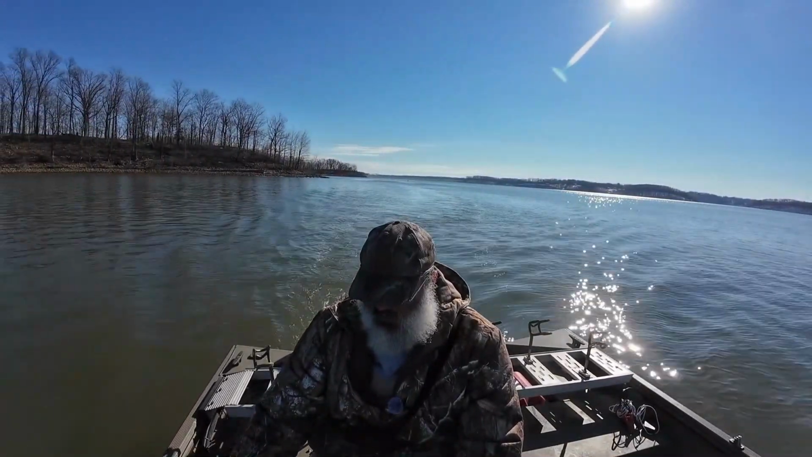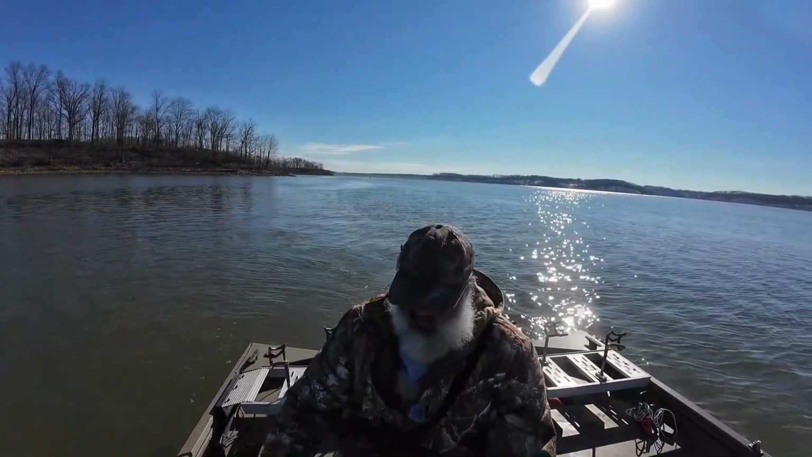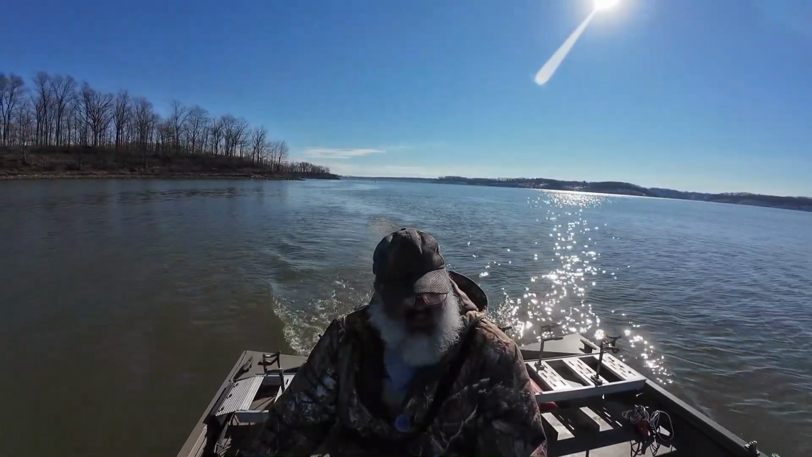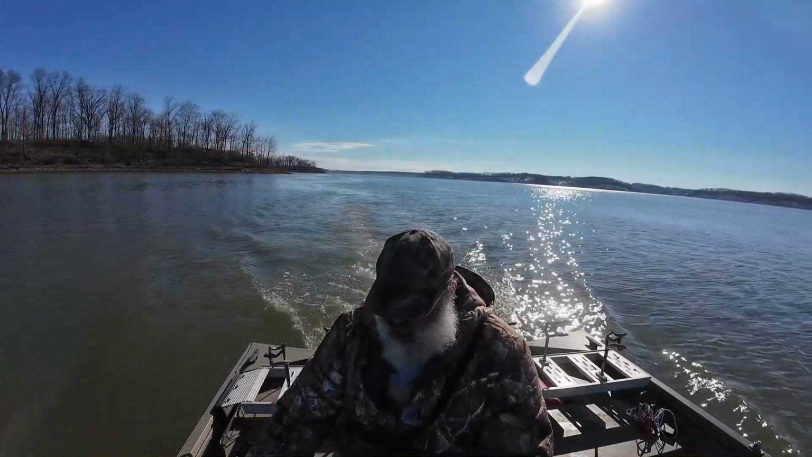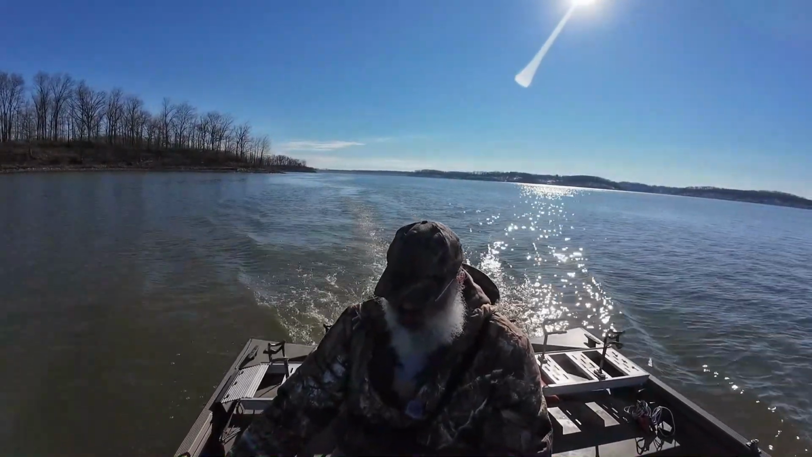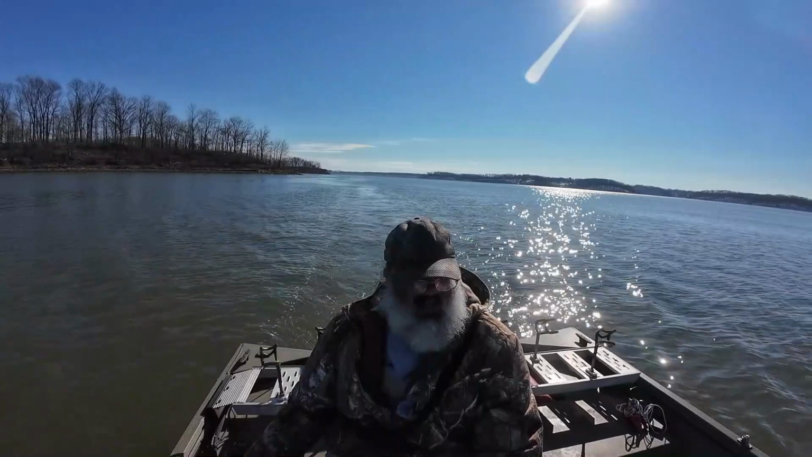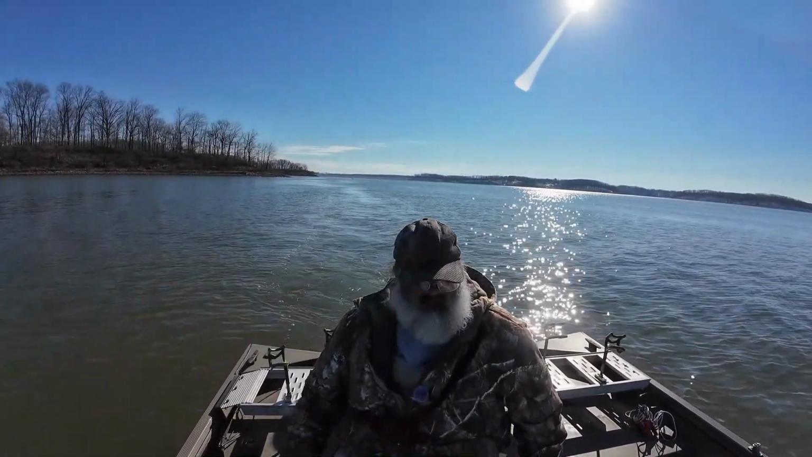There's a big old pile of shad. I'm probably gonna anchor right in here somewhere. I'm gonna find where that ledge is. It should be over here to our right a little bit. Okay, there's the ledge. So I'm gonna anchor down right here and throw into them shad.